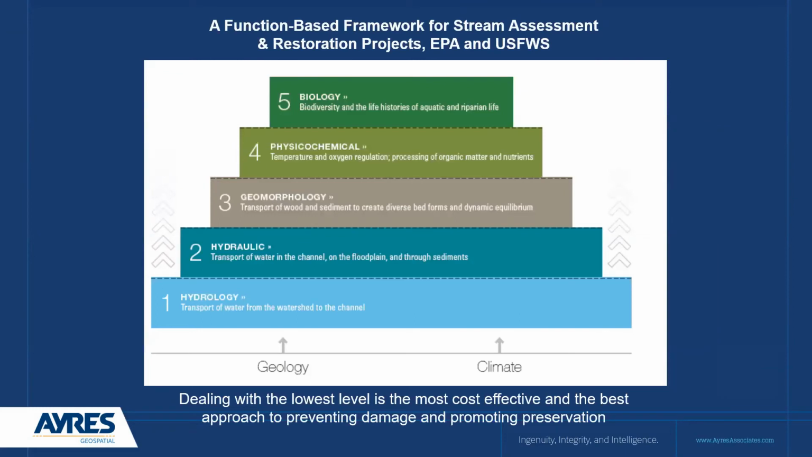And now, why is this so important? Well, streams and rivers are at the bottom of this pyramid that we're showing here. This is a function-based framework for stream assessment and restoration projects and habitat projects, put out by the EPA and the U.S. Fish and Wildlife Service.